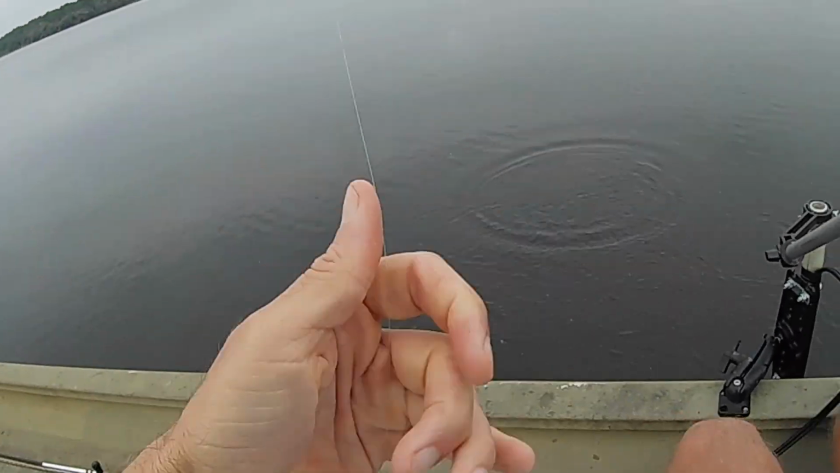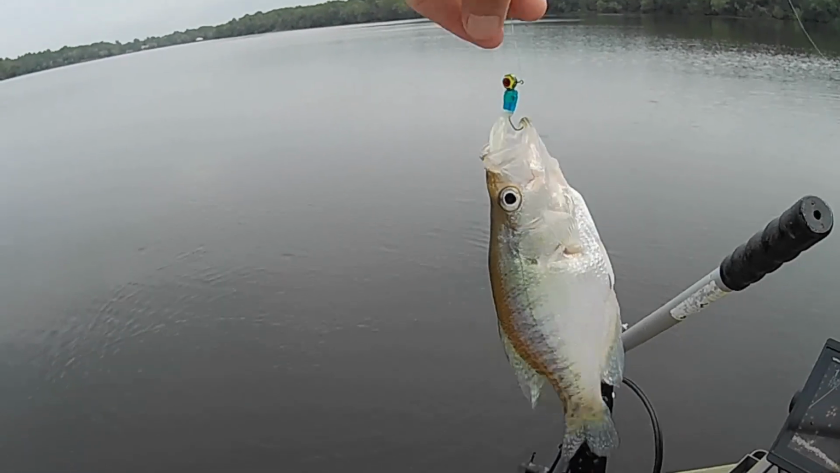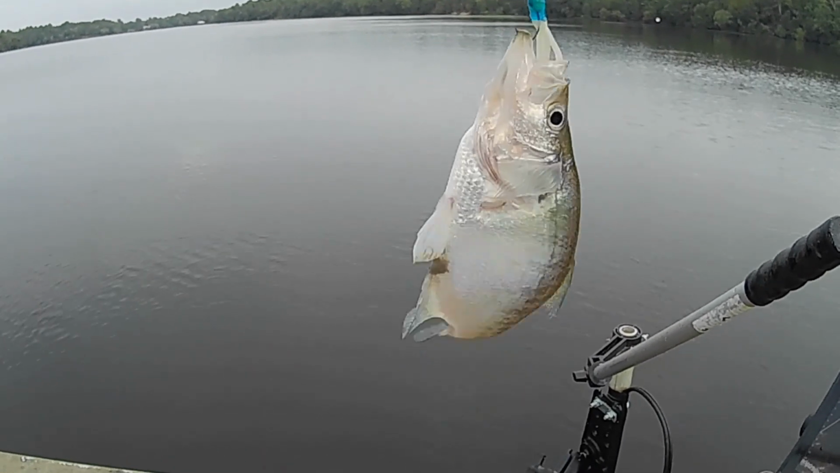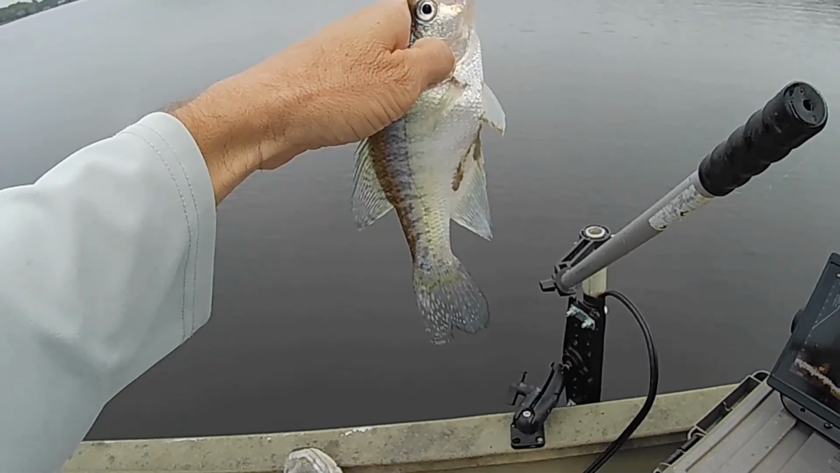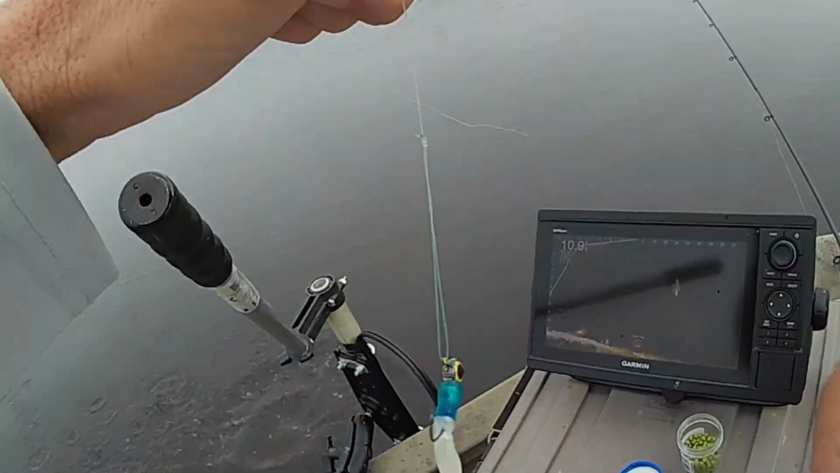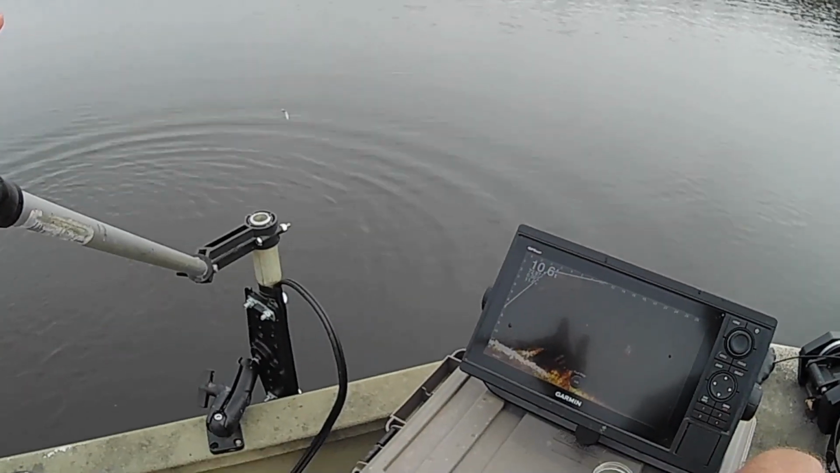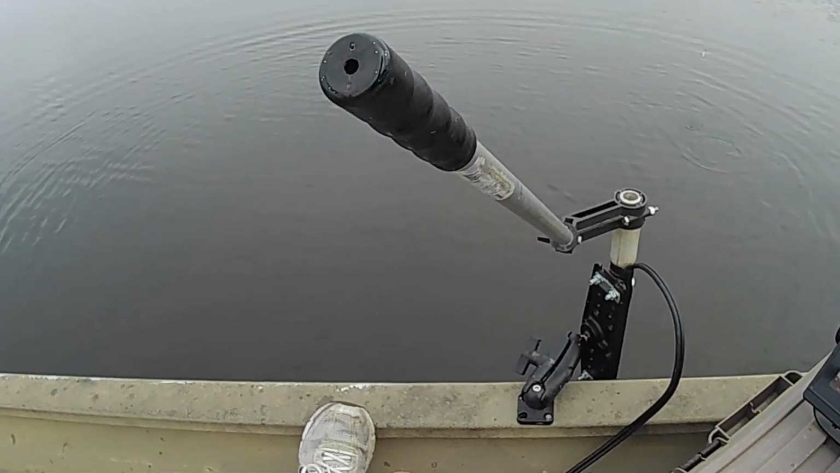There's another one. Look at there. All I did was change colors and actually start landing some. Hey, stop all that. That's the first non-keeper I've caught in a while too. I see a good one right over here.